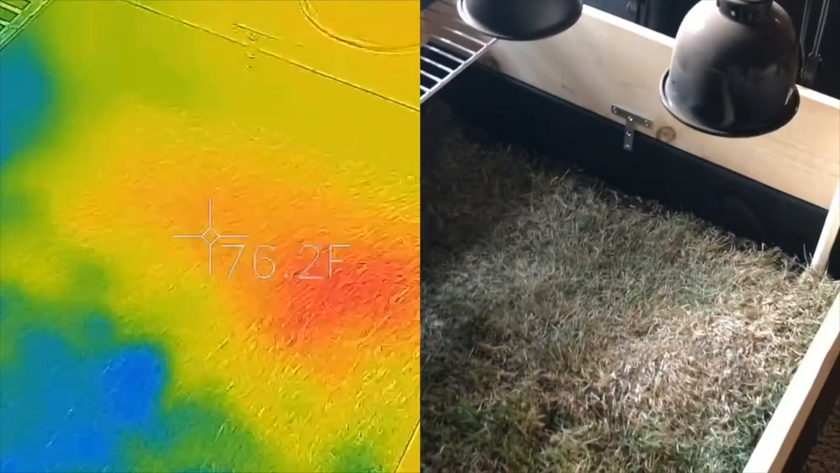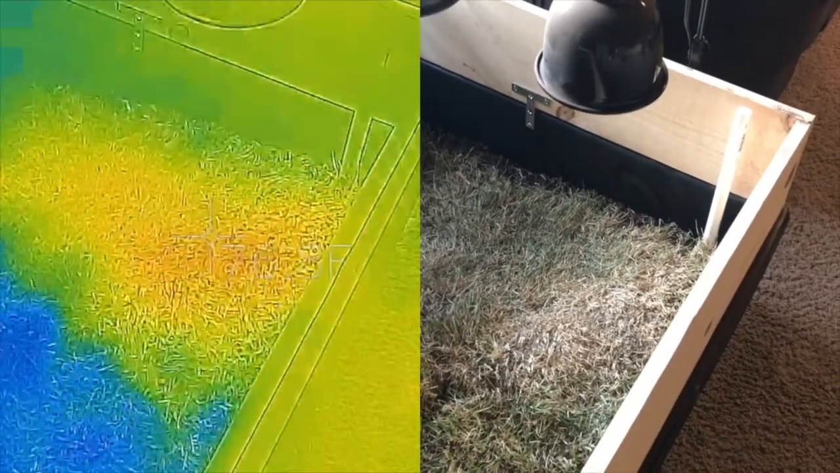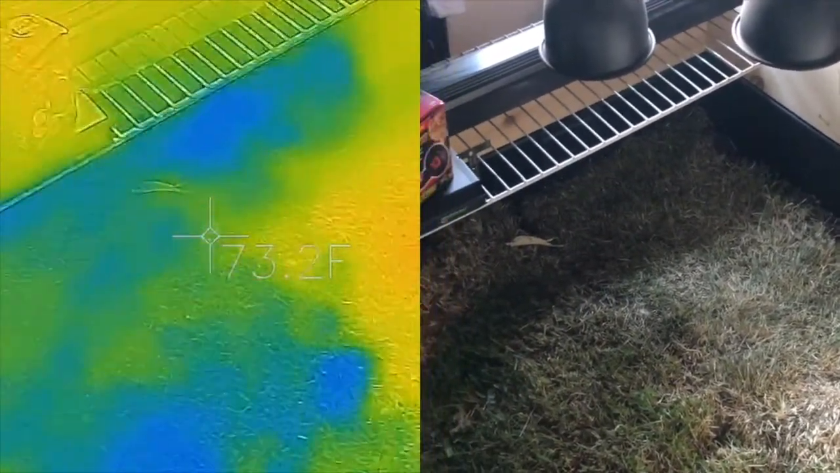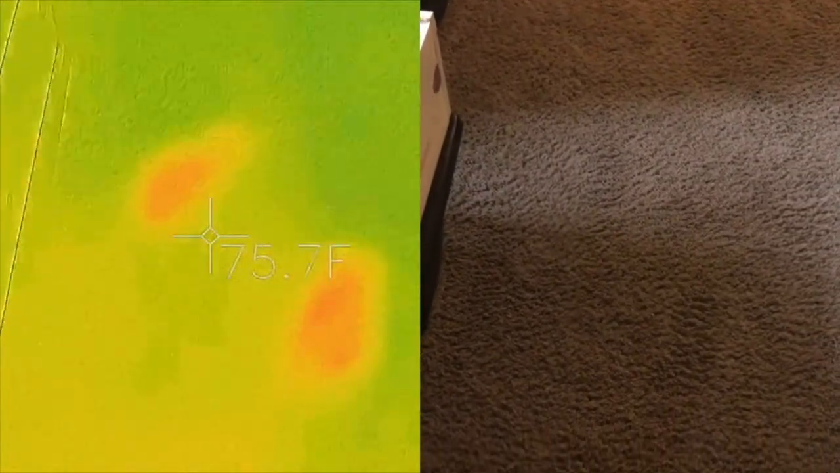And if we have a look over here at where the heat lamps are, yeah, it in fact seems like these ones retained a little bit more heat than the red lamp. The red lamp, it might as well be the same temperature. So a little bit less effective than I thought it would be. And those spots on the carpet, those are my footprints.